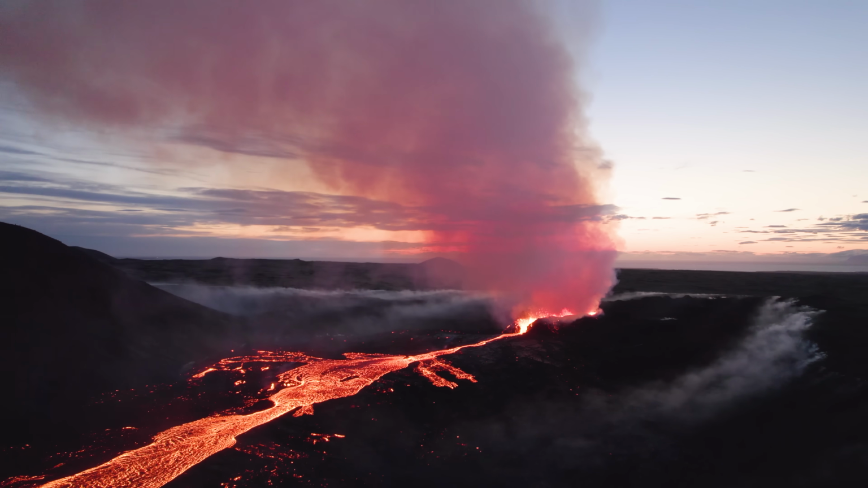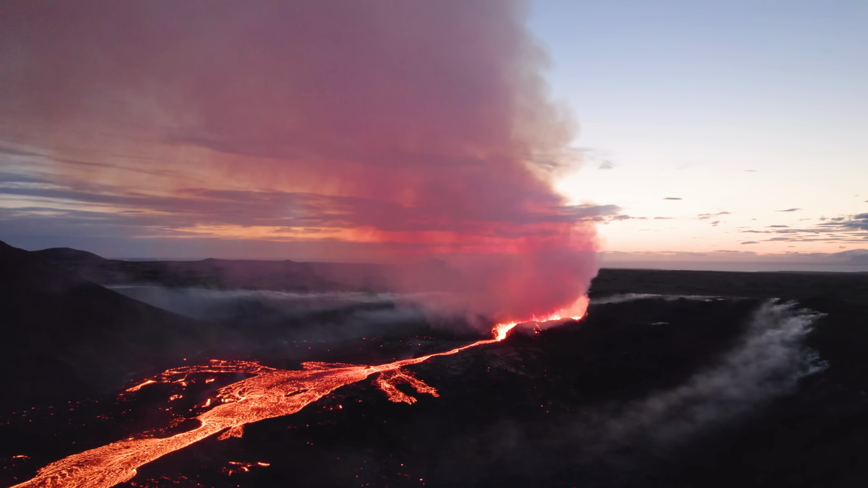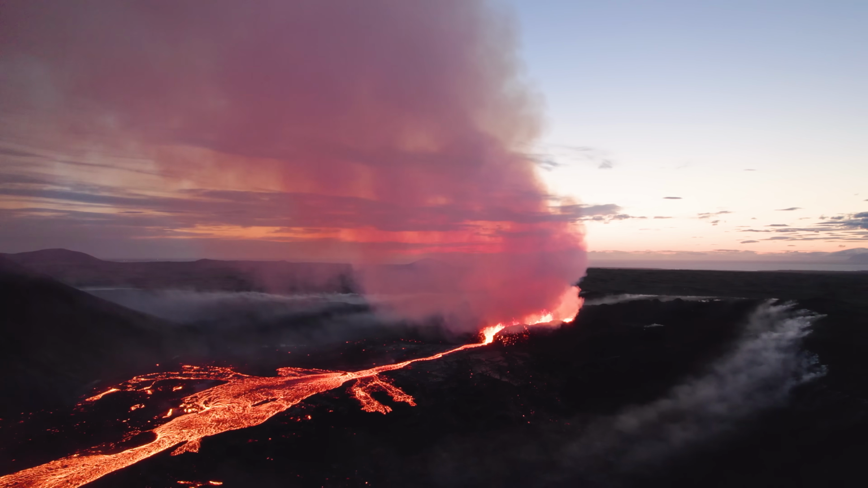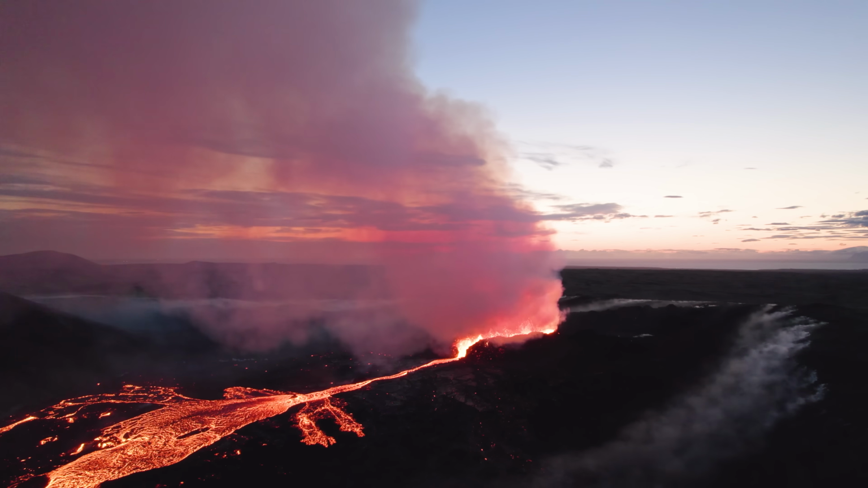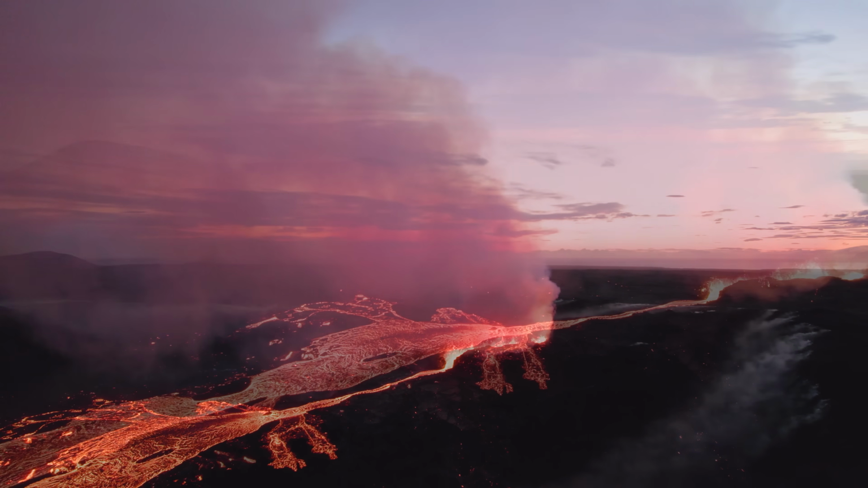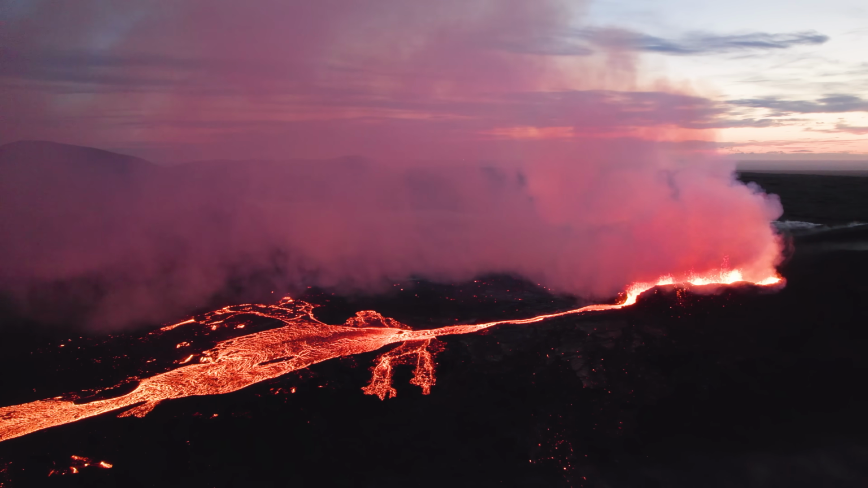But as for my trip up there, I visited the volcano the day before they closed the area, last Thursday. I took off from Reykjavik around 9:30 in the evening and hiked those 10 kilometers and did my first drone flight shortly after midnight. And around 15 minutes later, I had lost the drone.